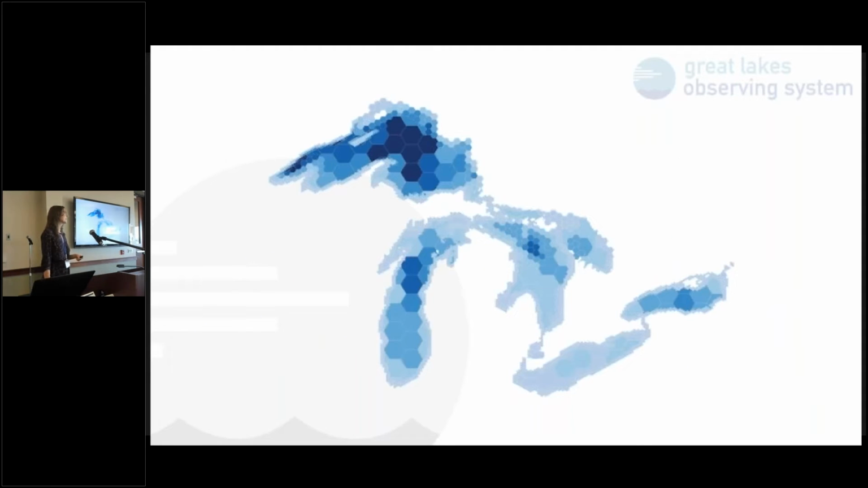So here we are again. We took the hex graphic that we're all very familiar with, and if you forgot, it's on your name tag, and we made it real. And as I said before, I'm going to clarify, this is just for our crowdsourced bathymetry.